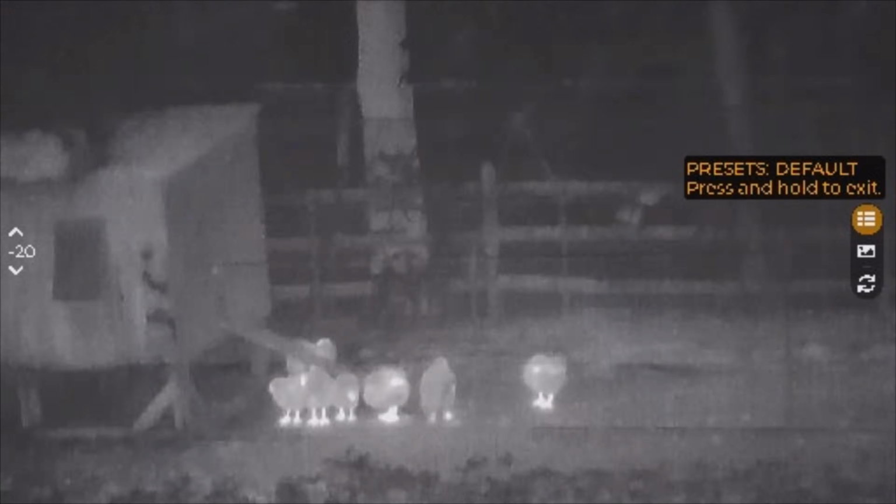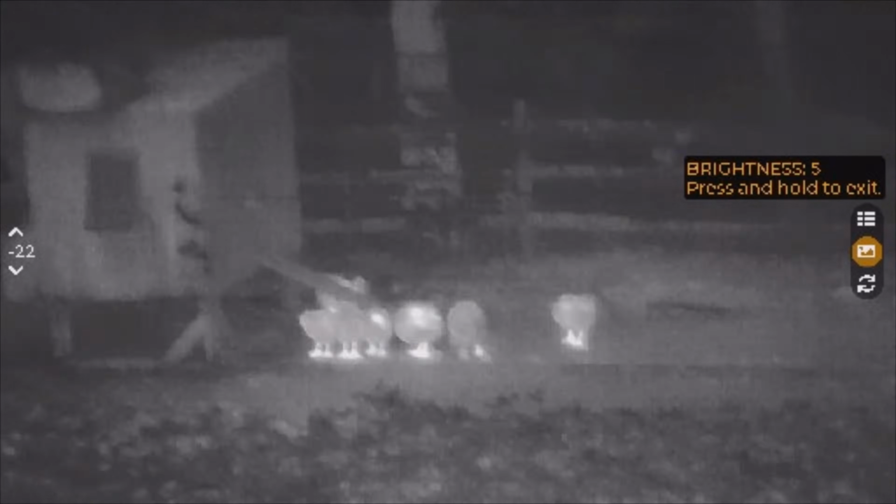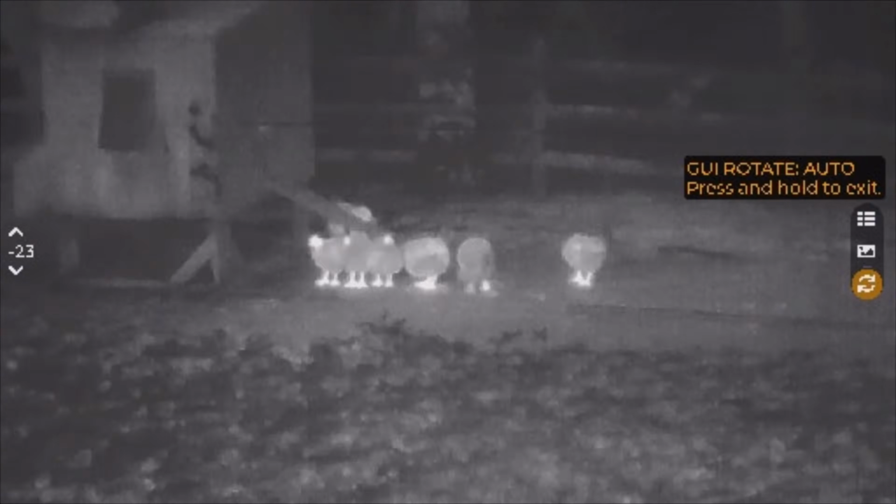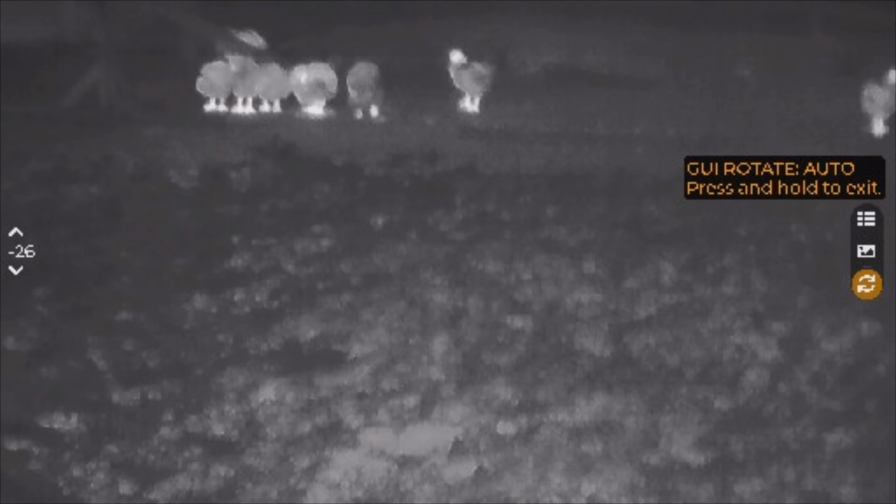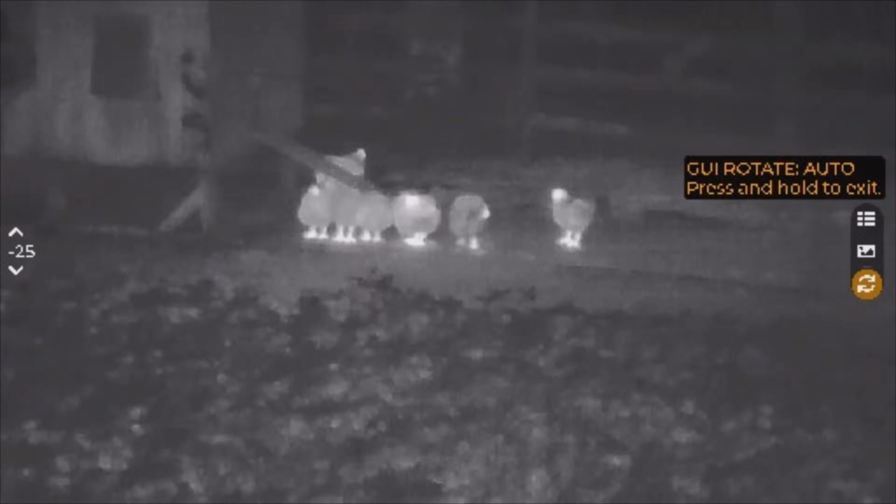Click your center button again, it goes out of that setting, moves on to the next, which is brightness. Very important, so when you're shooting in the dark, this is very bright at your eye, so it's nice that you can turn it down. Last one is the GUI rotate on auto, so when you flip this over, mounting it in different ways, it stays oriented the right way to see your menu. To exit these menus, hold down the center button.